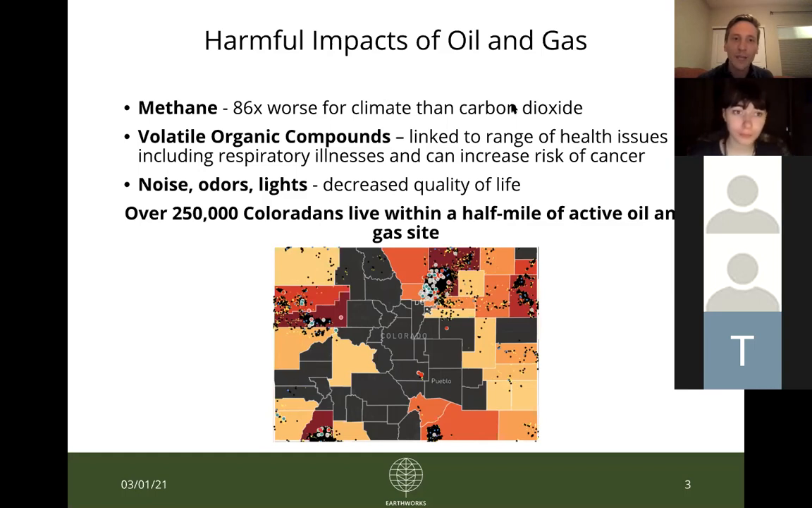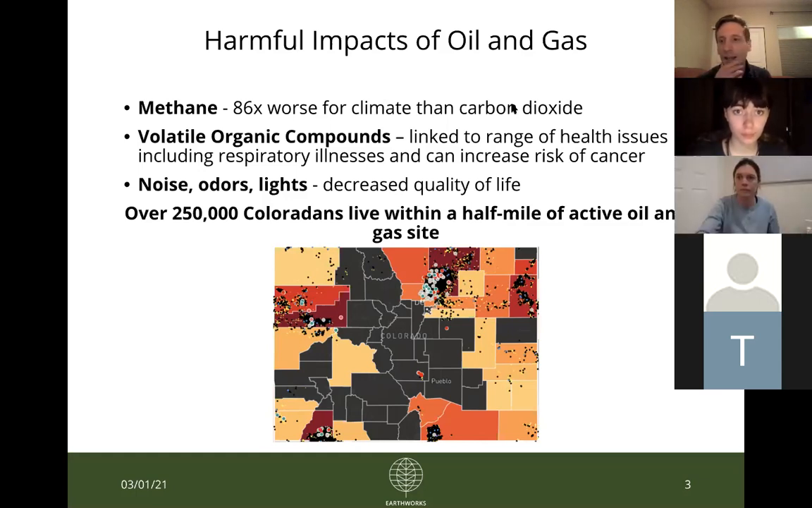And then I just always throw this statistic in any of our presentations. This map comes from the Oil and Gas Threat Map, which is a website that all of you are free to visit. And it basically gives you a display of all of the active well sites in not just the state of Colorado, but any state in the country that you're interested in. And it's the proximity of people who live within a half-mile radius of these sites.